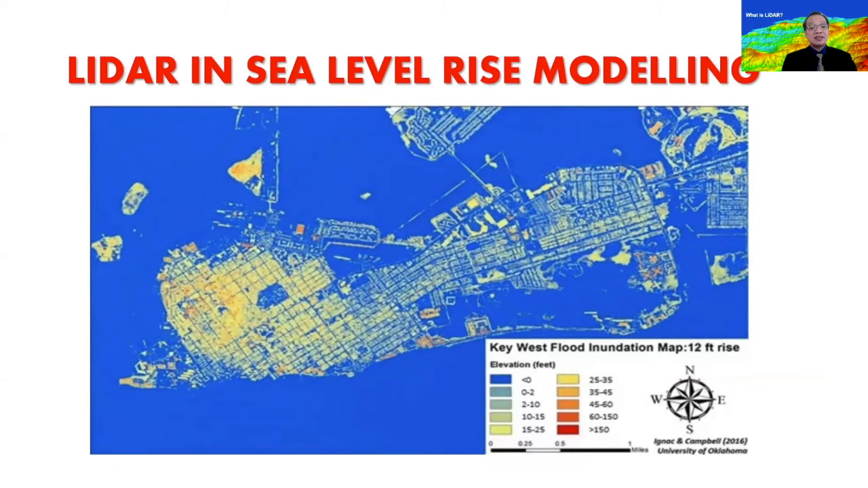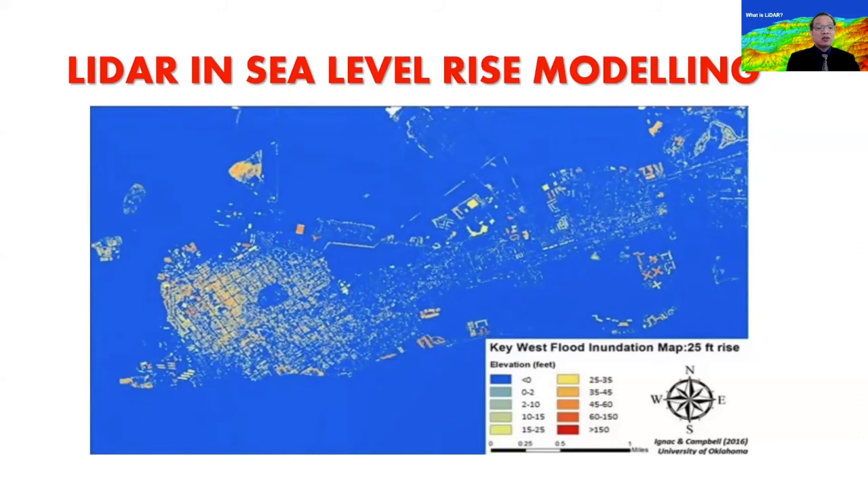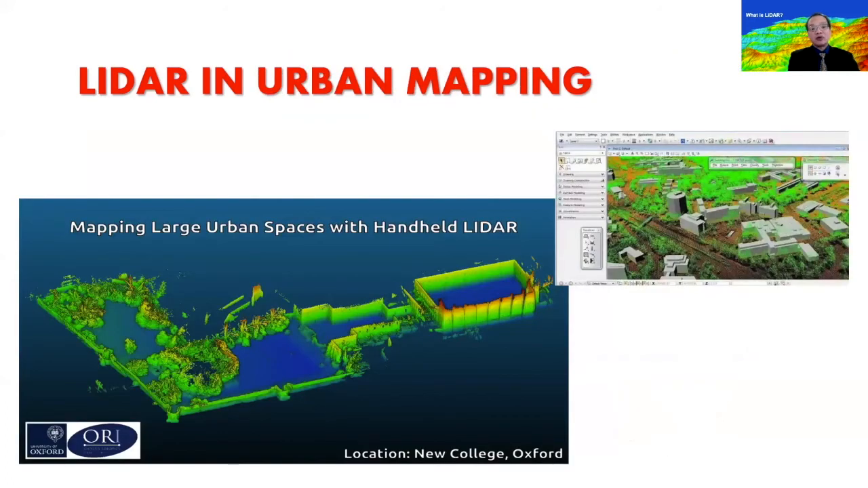In this case, this is Key West that's being modeled in terms of inundation, and which areas in Key West can be inundated by a sea level rise of this magnitude, or different magnitudes rather. Okay. It can also be used for urban mapping.